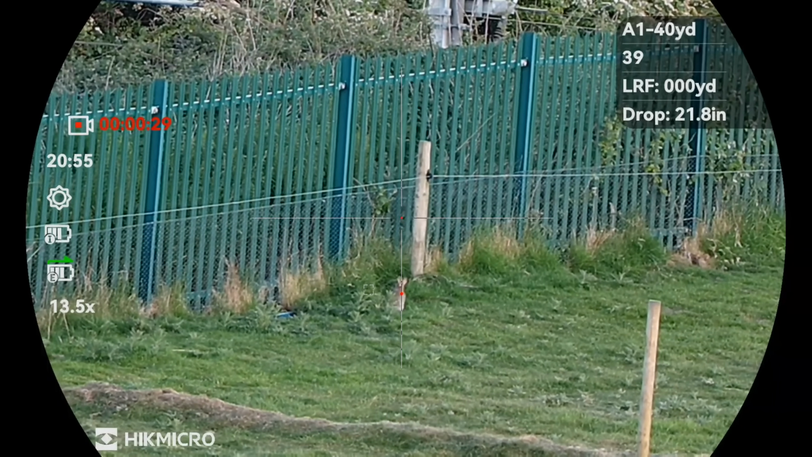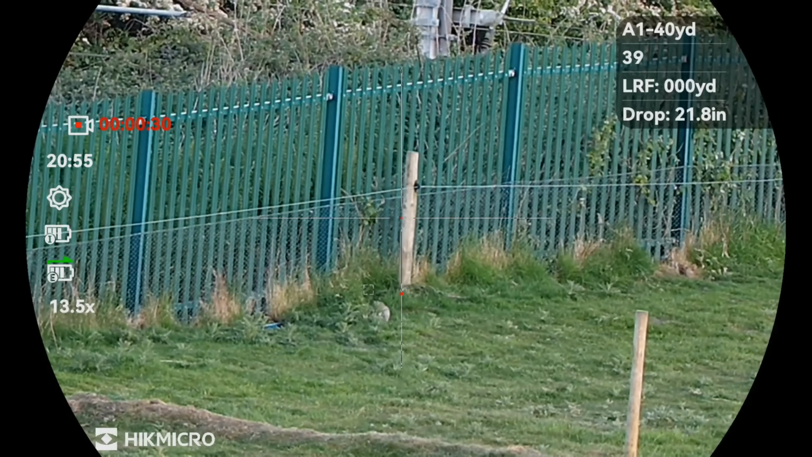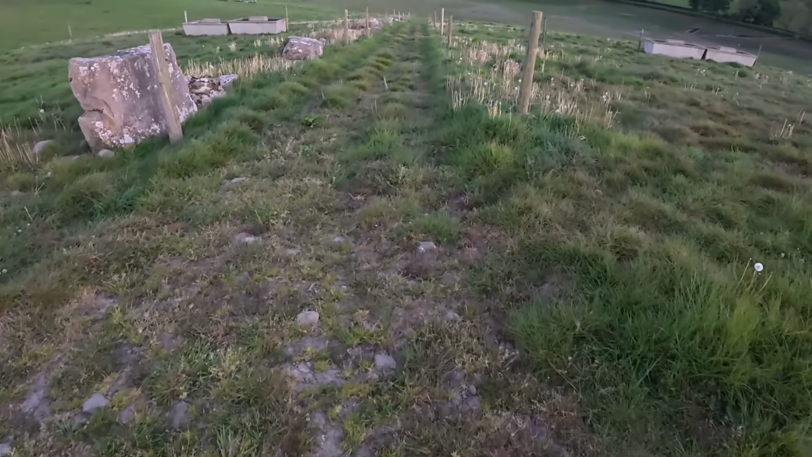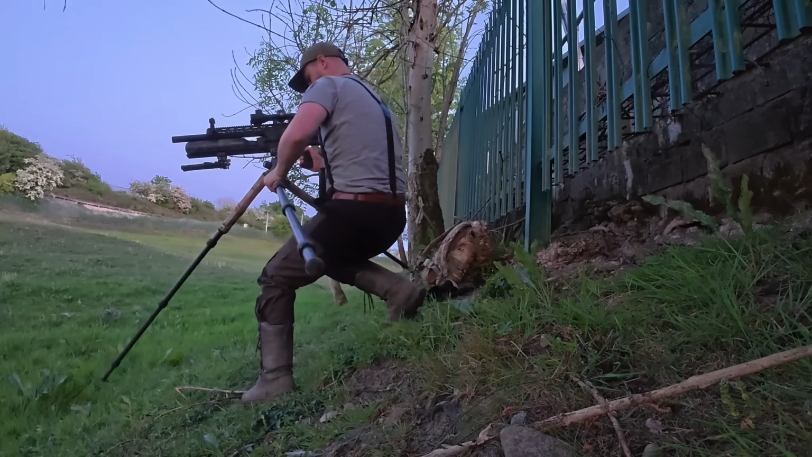You can just see it's starting to get a little bit dark. You can see on this camera here, it's struggling a little bit, but the Alpex is bringing in a lot of light compared to what my DJI action camera is bringing in. Well, we've managed to get a few rabbits before we even got into position, my little spot, which I like to go. Just starting to get a little bit cold because that sun has now disappeared. So I'm going to start getting myself dressed up very shortly once I get into position.